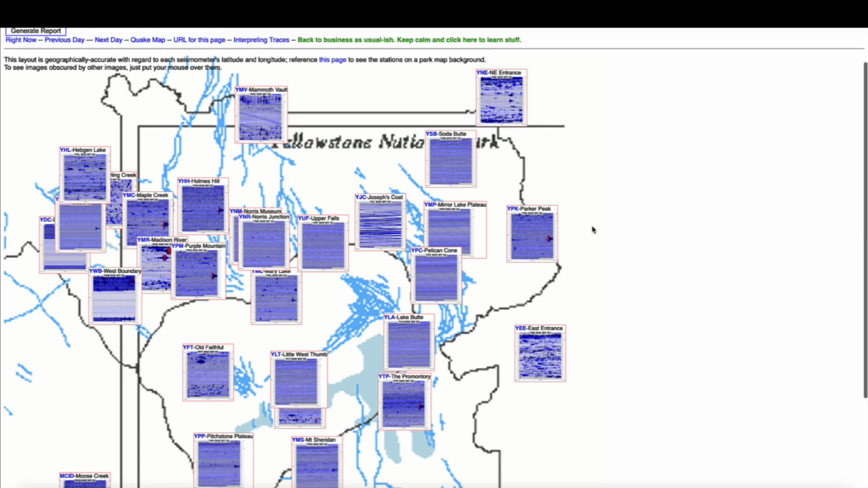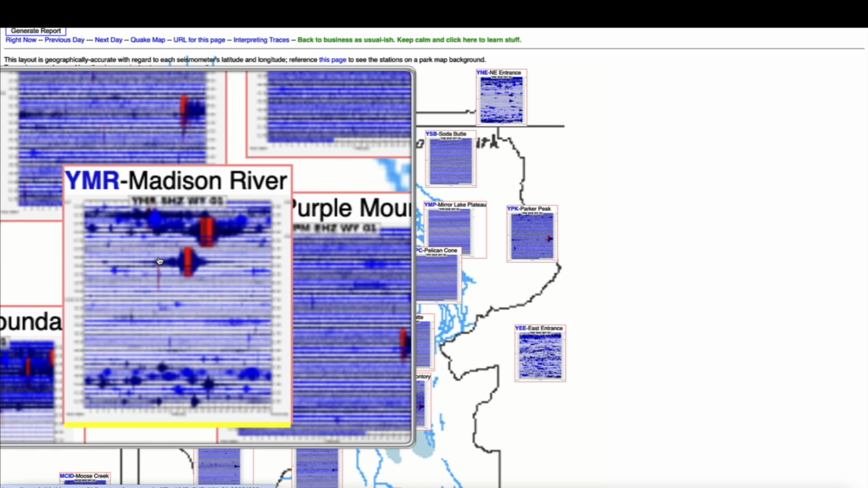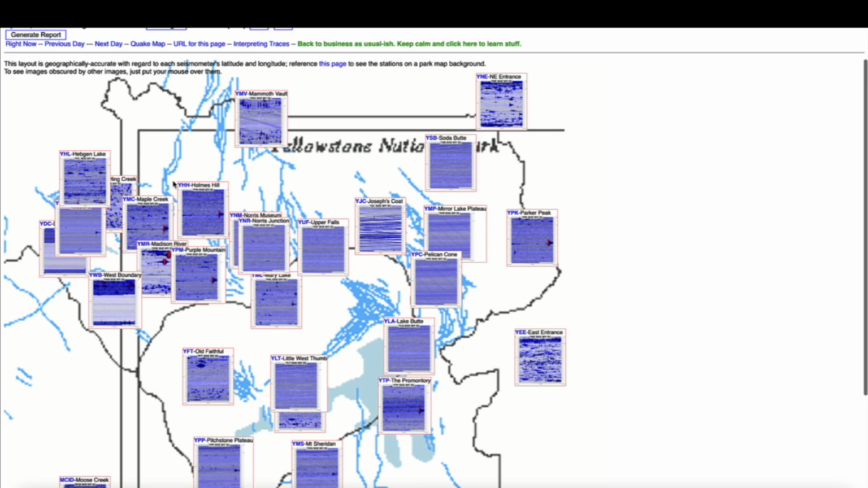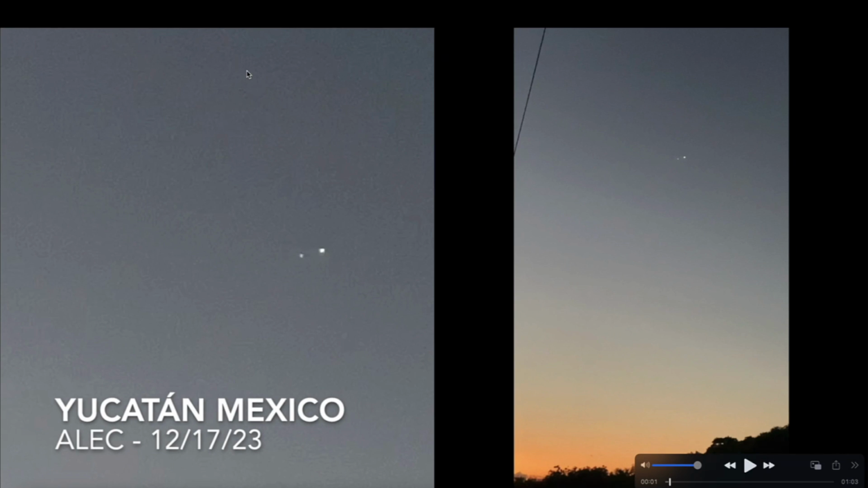Hopping over to the Yellowstone supervolcano caldera, looking at the seismographs that monitor the mighty supervolcano, looking at earthquake activity up here in the very busy northwestern quadrant. Those red vertical lines represent small earthquakes that are occurring, or have at least occurred in the last 24 hours at the supervolcano caldera. Nothing major going on though, so that's a good thing, but there is some activity today at the Yellowstone supervolcano.